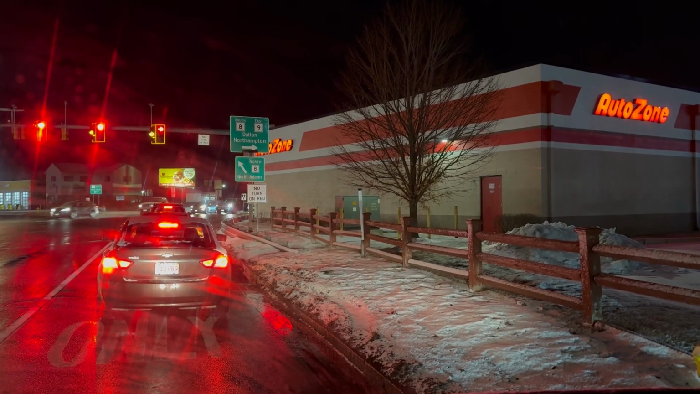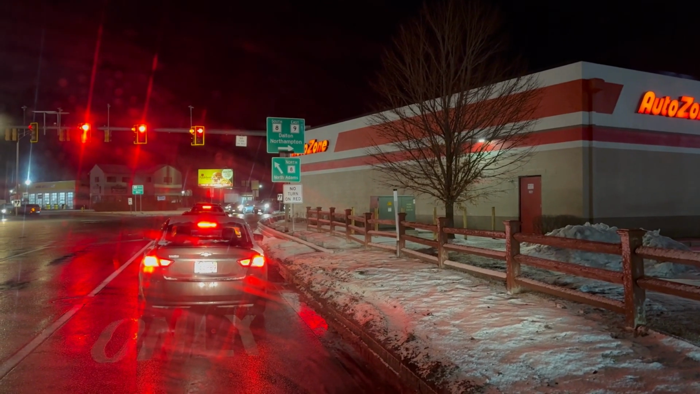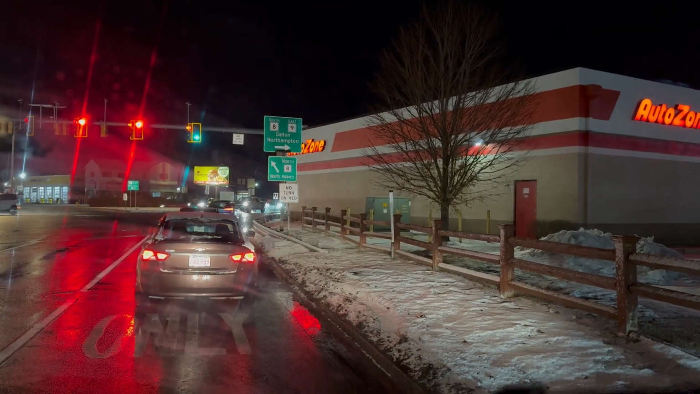This right here on my right is the AutoZone that never has anything. I've featured it many times in my videos, and they never have anything that I want. And yet I always go there first anytime I need something for my car. I just bought an air compressor from there that I didn't need, to replace another air compressor that I also bought from there that I didn't want to buy in the first place.